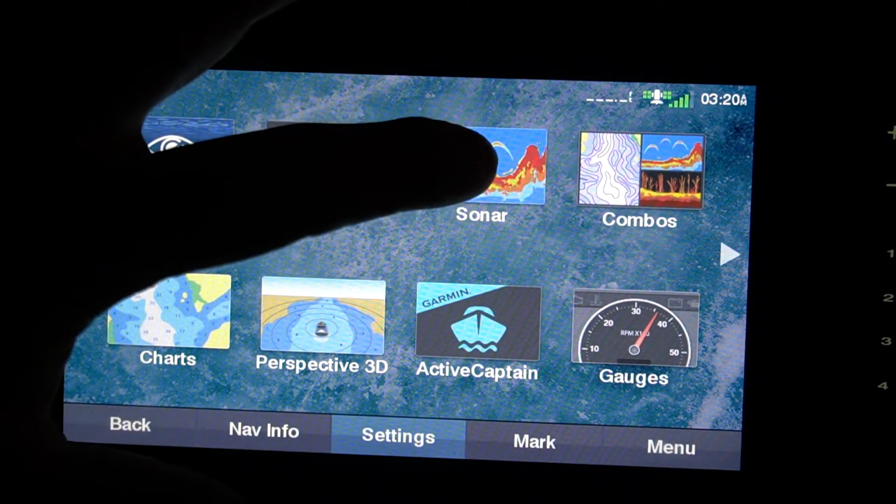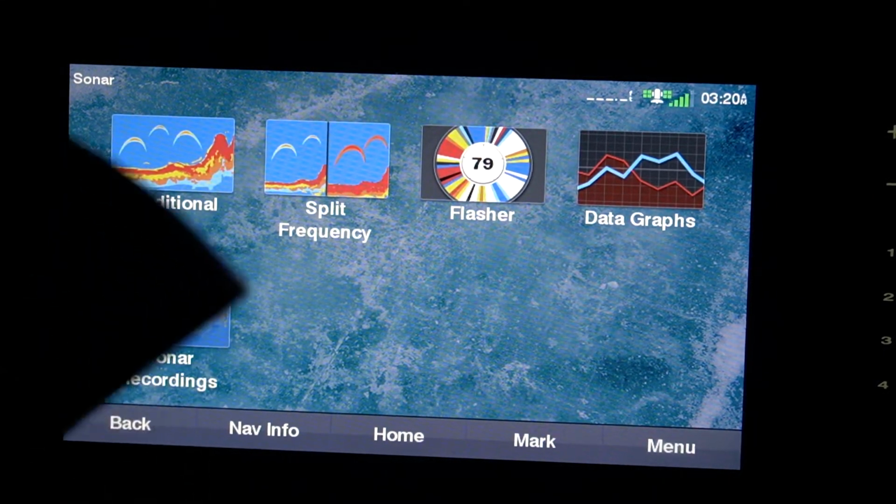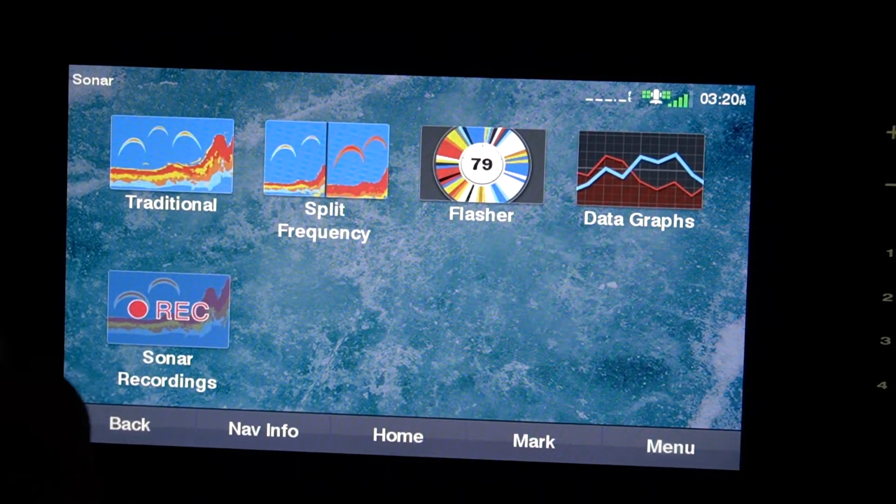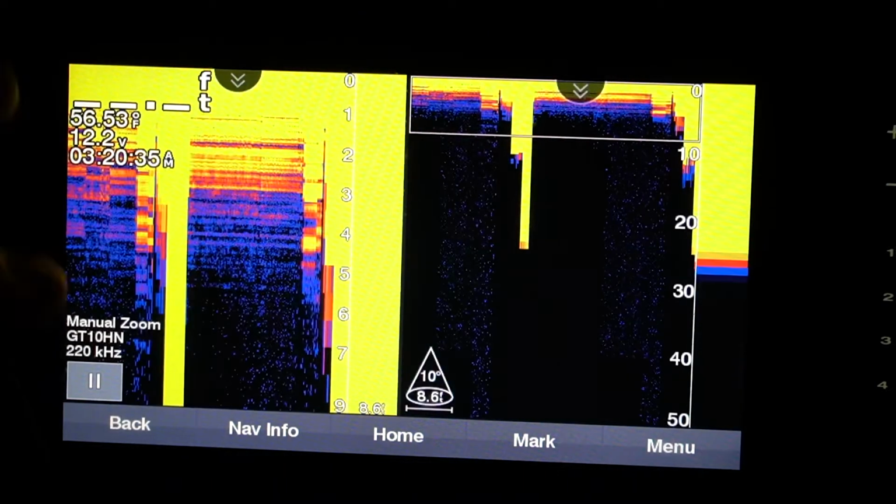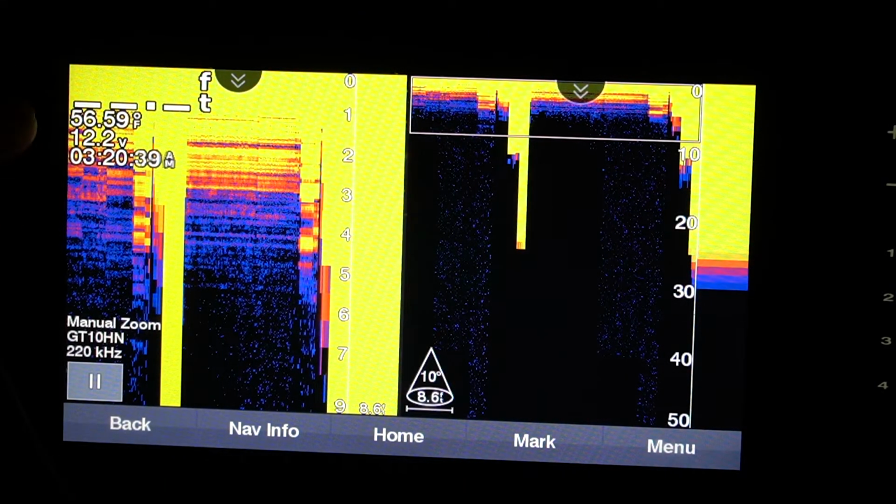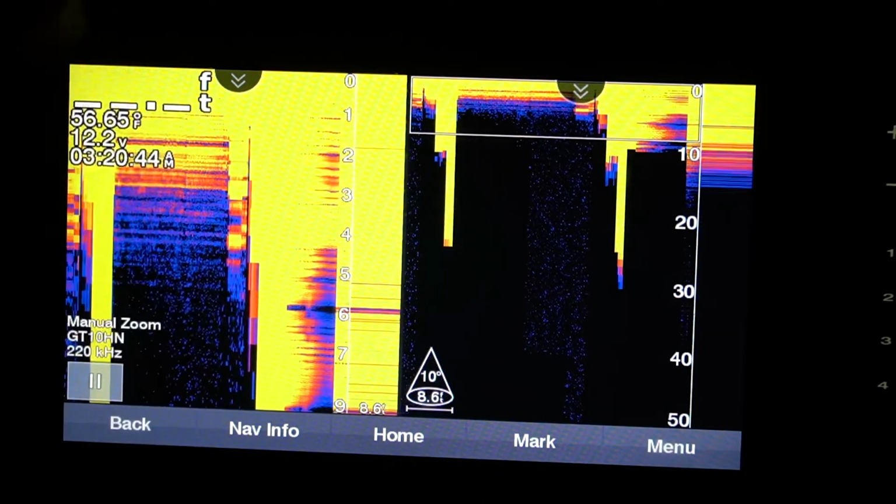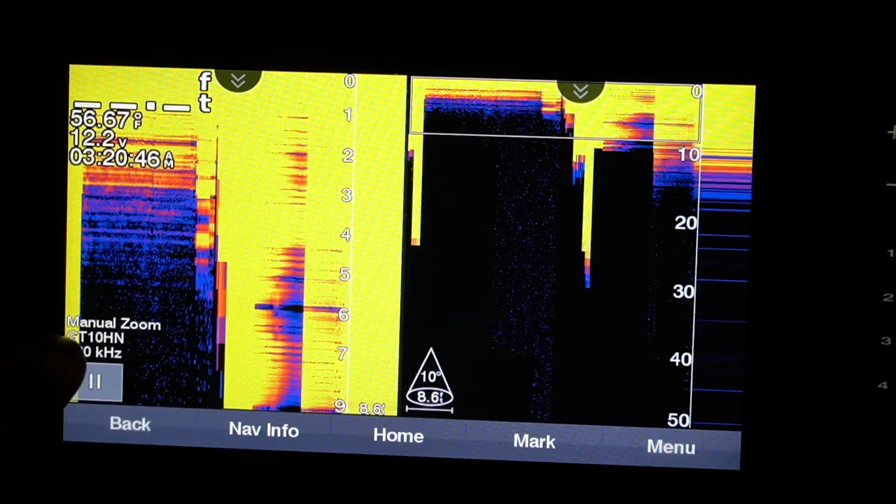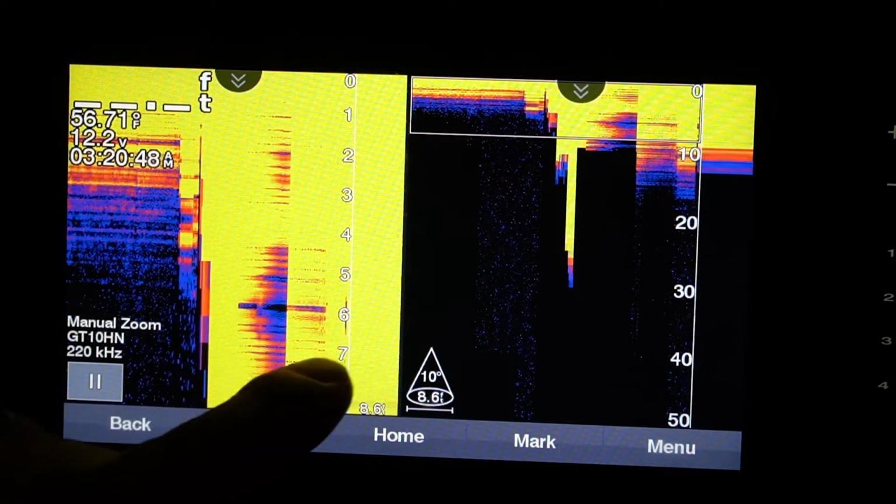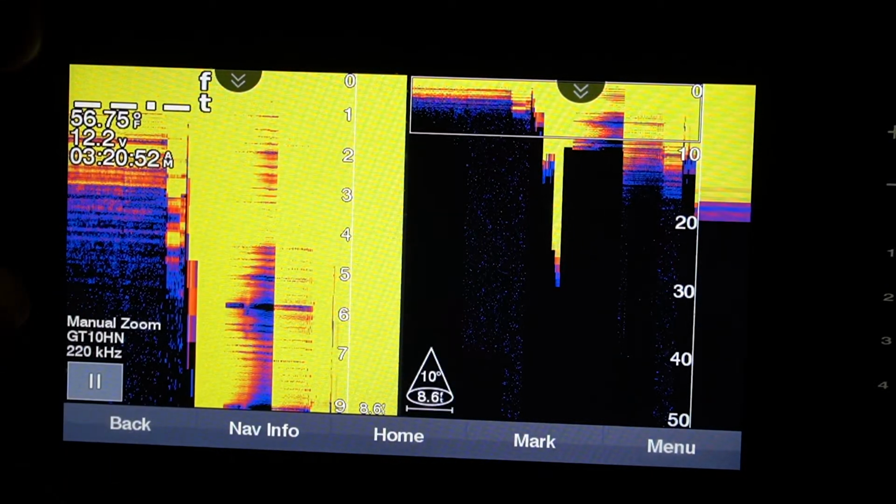Let's go into the sonar here. This right here is what you'd use this traditional ice transducer for. So you click here. I know it's all garbled up right now, but you've got your footage here, and then what it'll do is it'll show you your depth and everything. So let's say if your bottom's right here, it'll show bottom, and if there's a mark, it'll actually show the fish or a line right here.